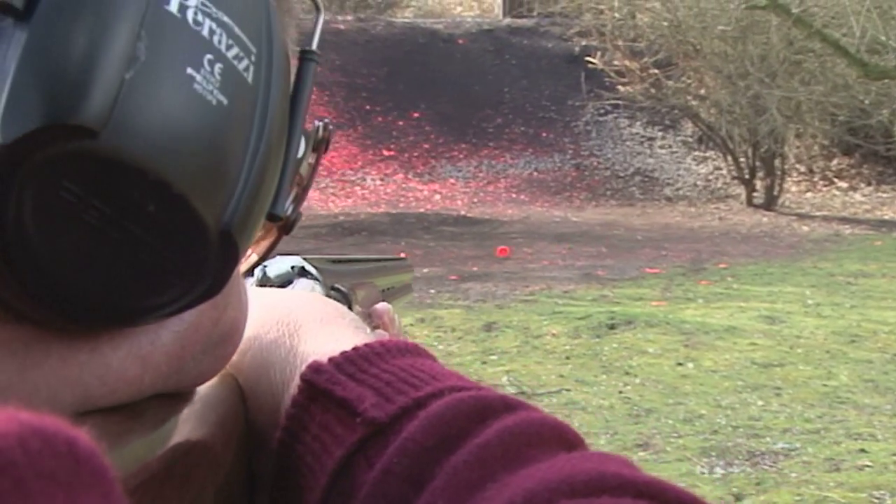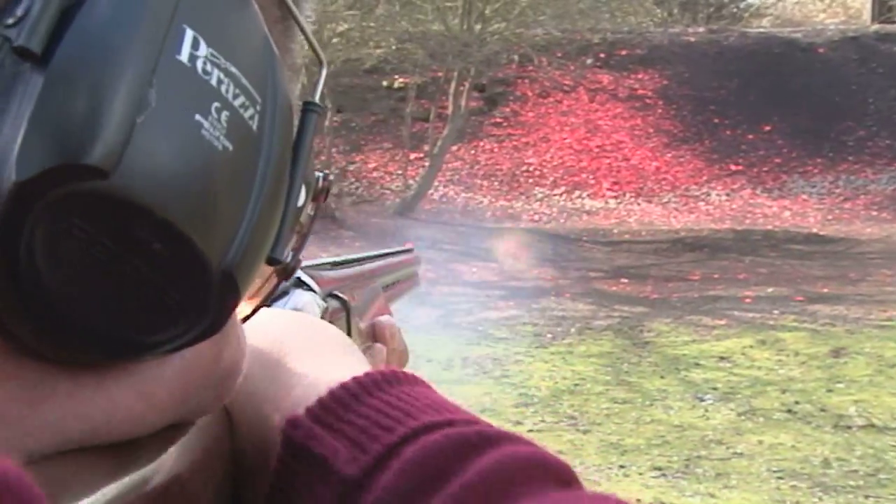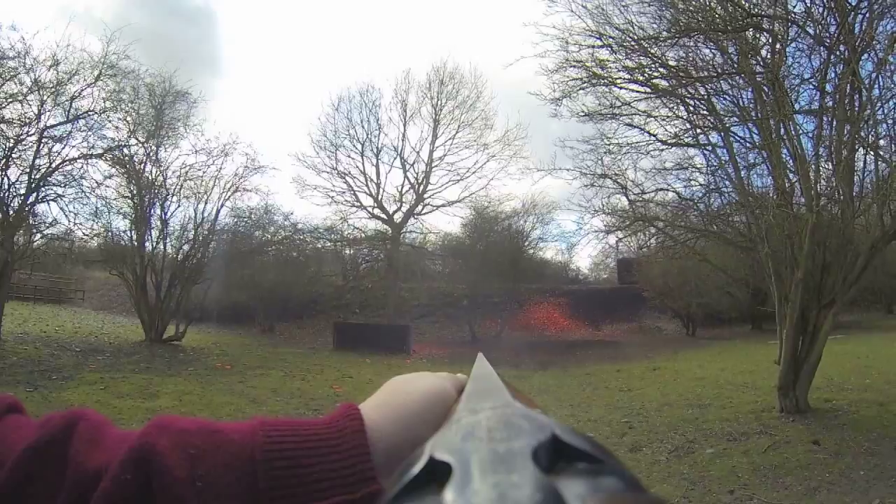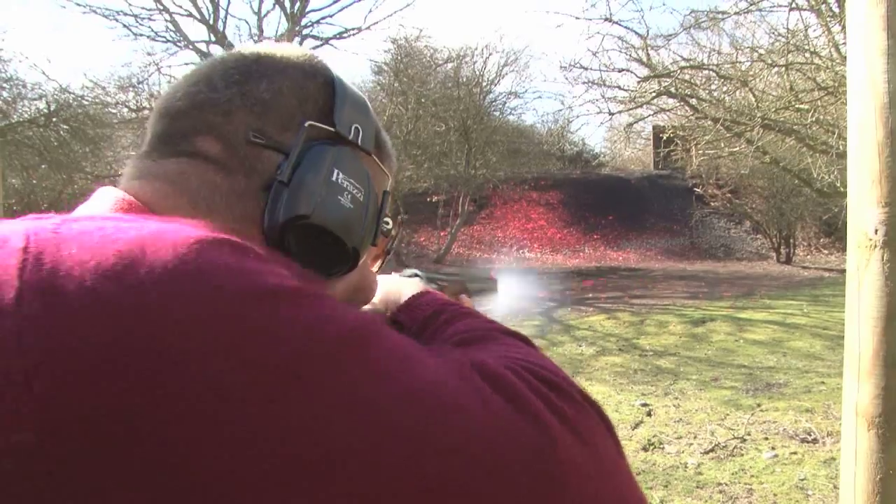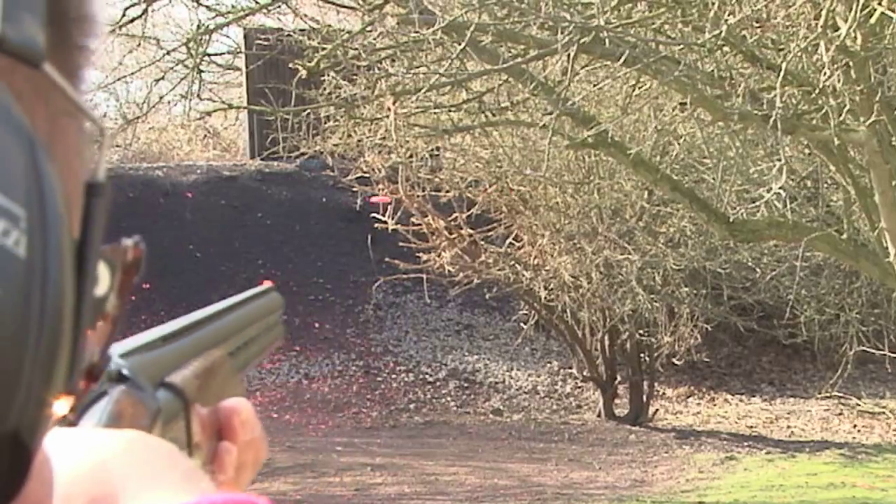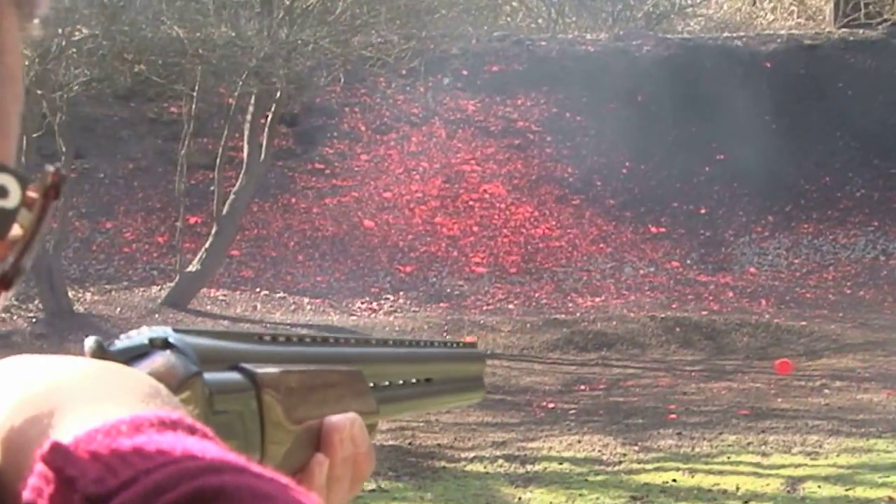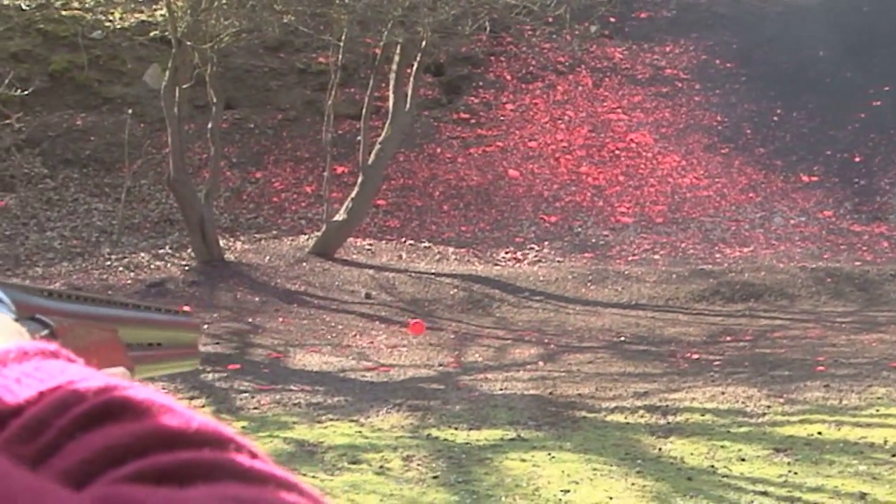On the target front, George dissects close-up targets. They may look easy, but don't be complacent. Your gun movement has to be restricted. They can catch you out. He explains how to tackle those tricky bunnies and how to prepare for a simultaneous pair.